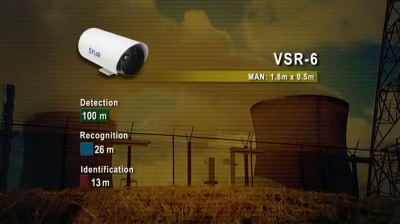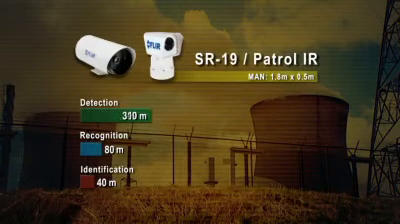A VSR-6 thermal imaging camera equipped with a 6mm lens can detect a man at a distance of 100 meters in total darkness.